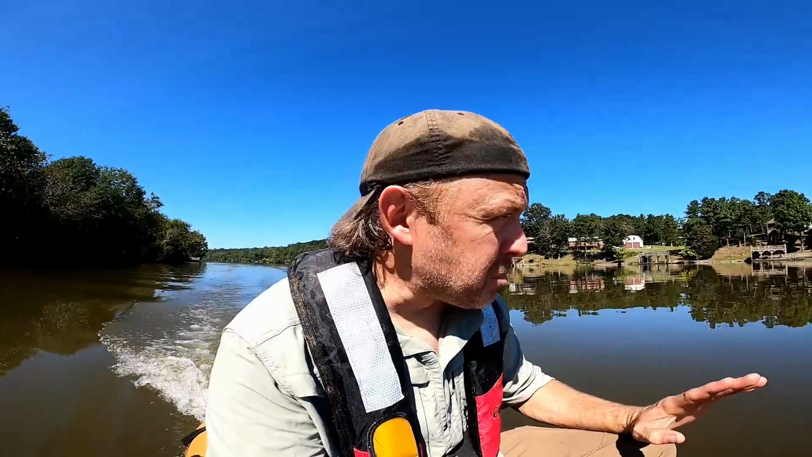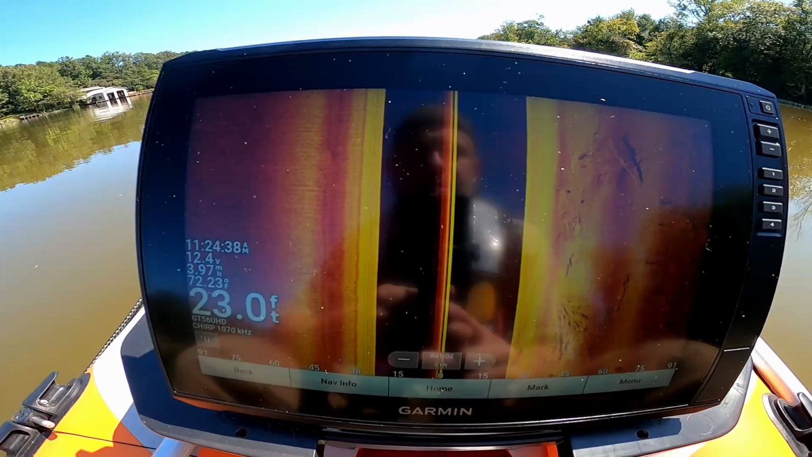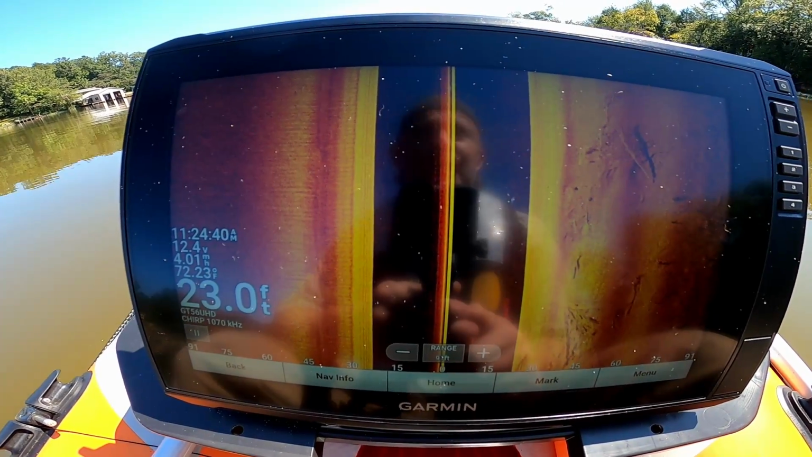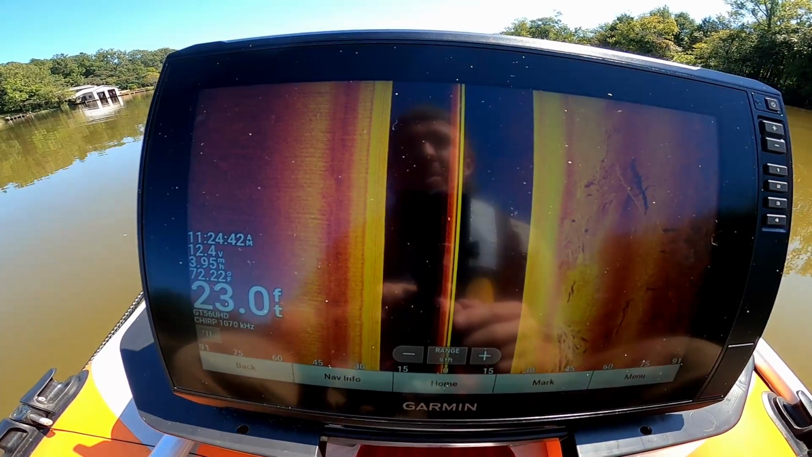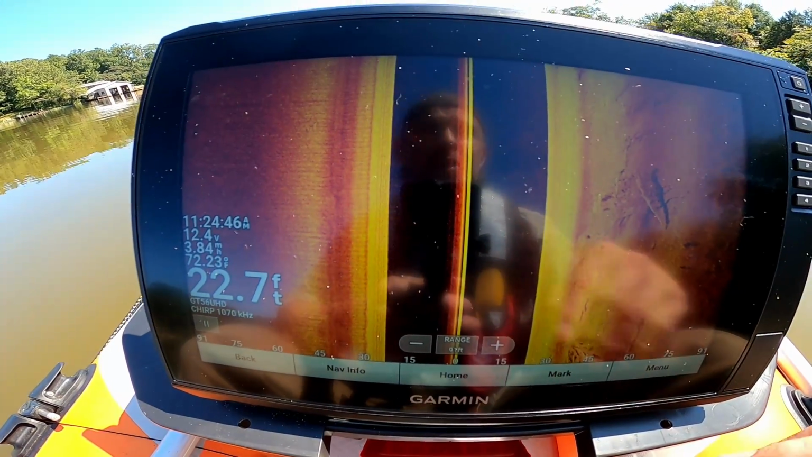Okay, we're in the water, got the boat all set up, got my brand new sonar running. Without even messing with it, I got it running 90 feet each side. I got the amber color, check this out. So that's what we're looking at, and this is leaps and bounds better than what I had before. Now, not to say I gave Adam a piece of junk, because it'll definitely work to find cars, but this is like top of the line Garmin stuff.